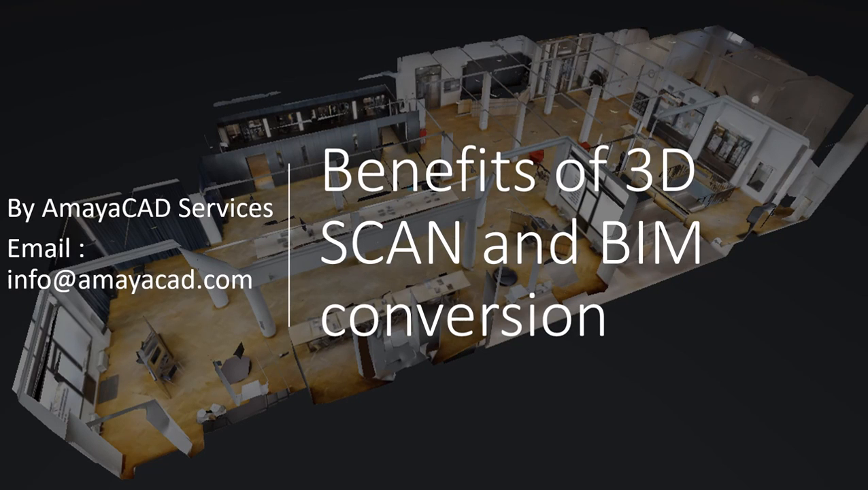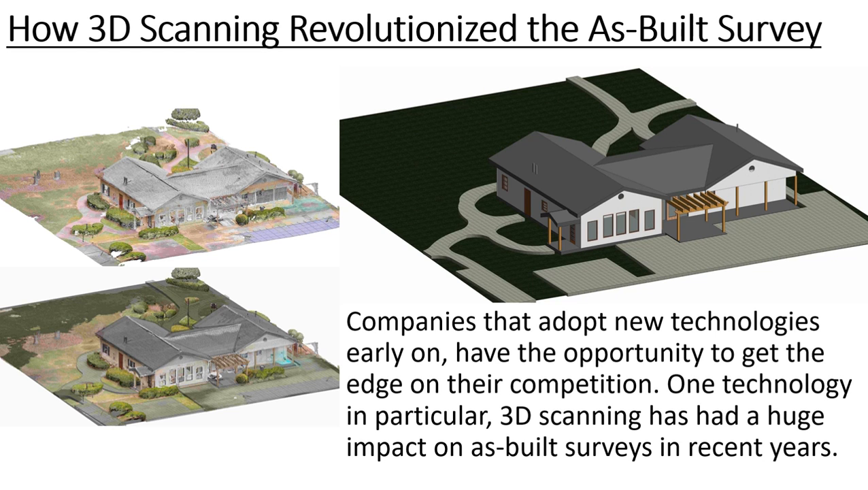Benefits of Scan to BIM Conversion, Matterport. How 3D scanning revolutionized the as-built survey. Companies that adopt new technologies early on have the opportunity to get the edge on their competition. 3D scanning has had a huge impact on as-built surveys in recent years.